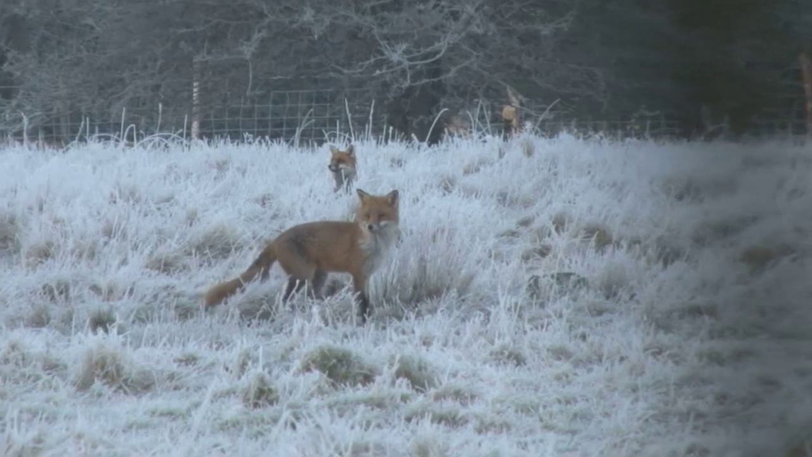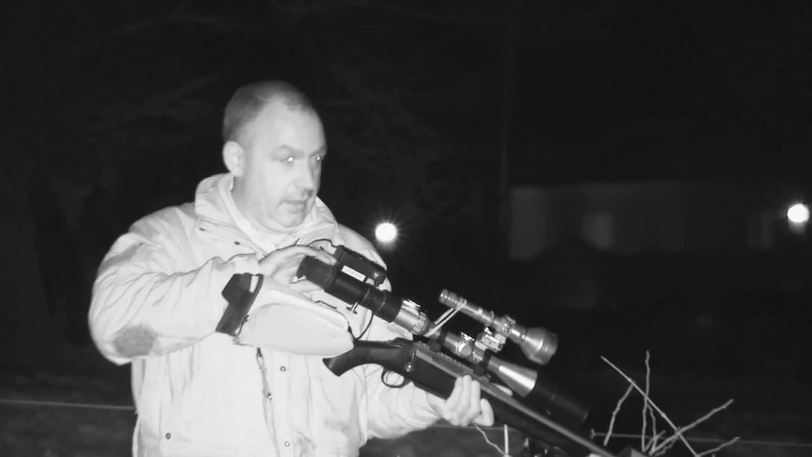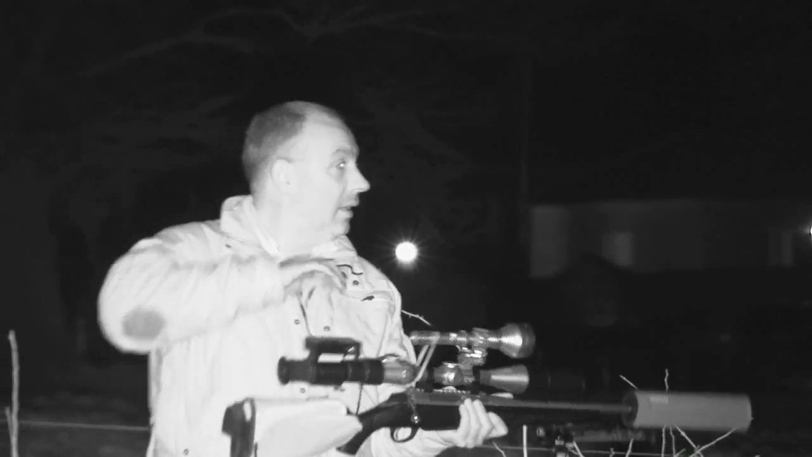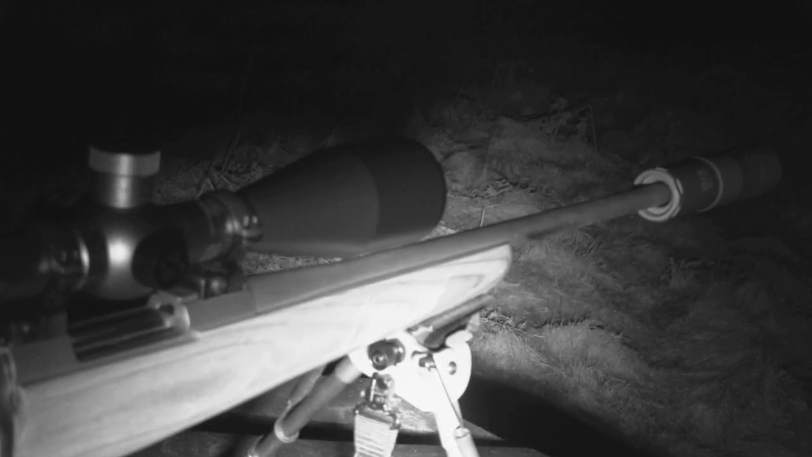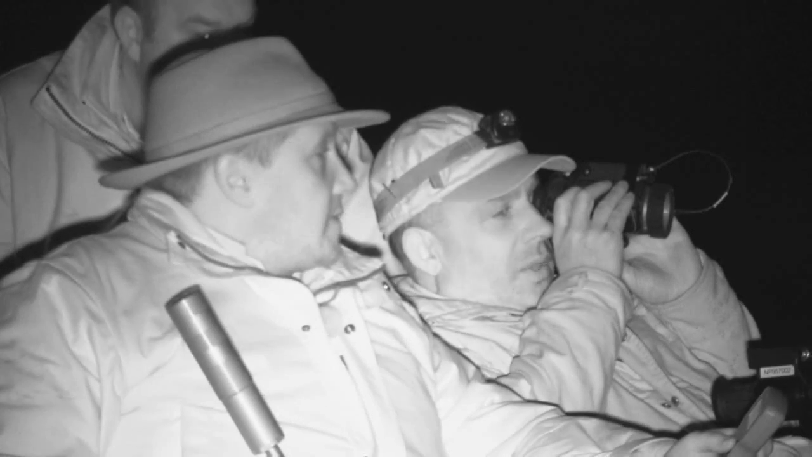A week ago we were calling foxes here. We saw half a dozen but only shot the one. Tonight our creature of the night vision Darren Rogers is joining us with his own NV setup, plus thermal. Roy Lupton's approach is old school. He's using the lamp. He and Darren will share the shooting, but first, we upset Roy last week suggesting he looked like he'd soiled himself.